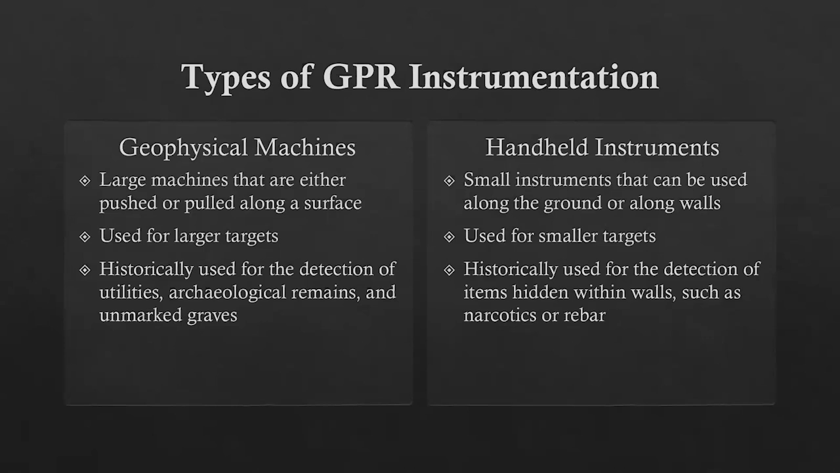However, there are smaller handheld instruments that can be used along the ground or walls. These are used for smaller targets, such as the detection of items hidden within walls, such as narcotics or rebar. I once worked with an archaeologist who used handheld instrumentation to find smaller bone fragments at archaeological sites. But for larger targets, such as unmarked graves, you would use a geophysical machine.